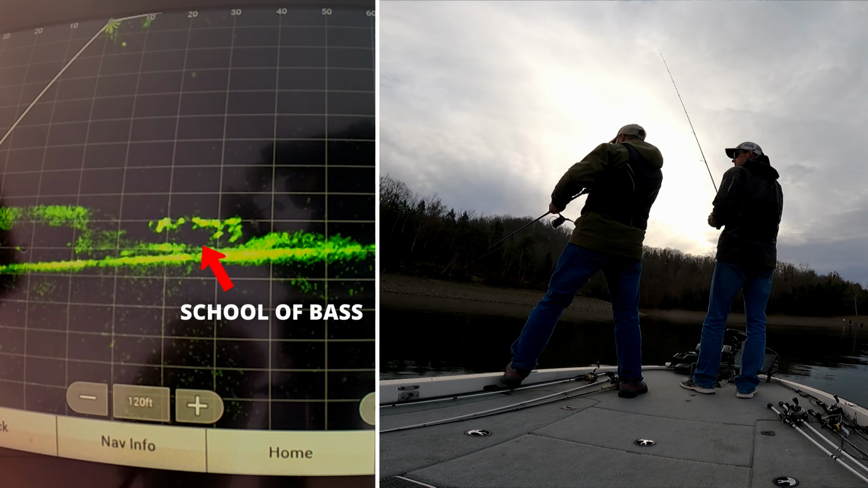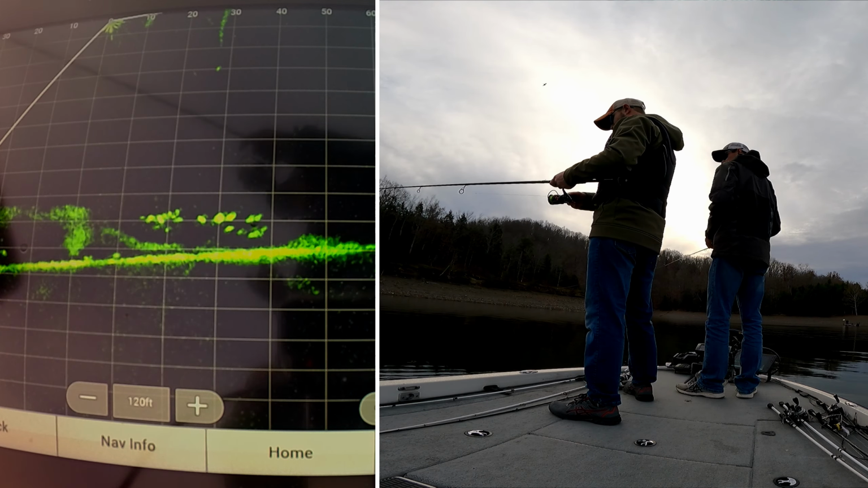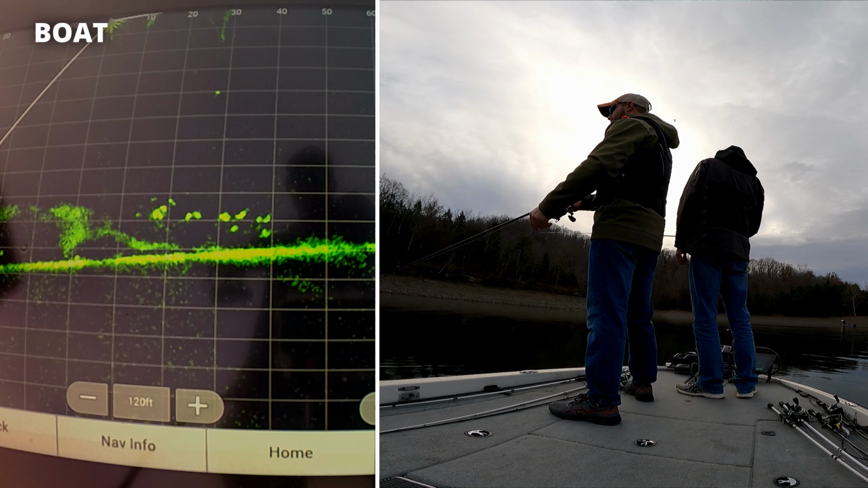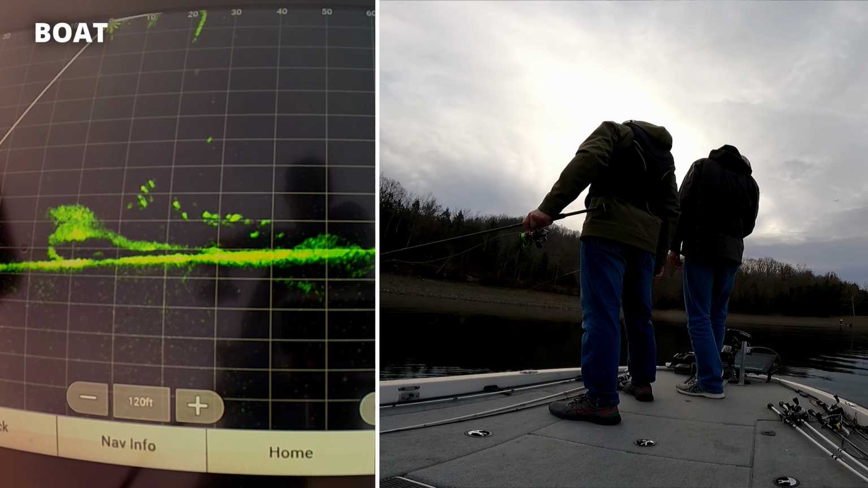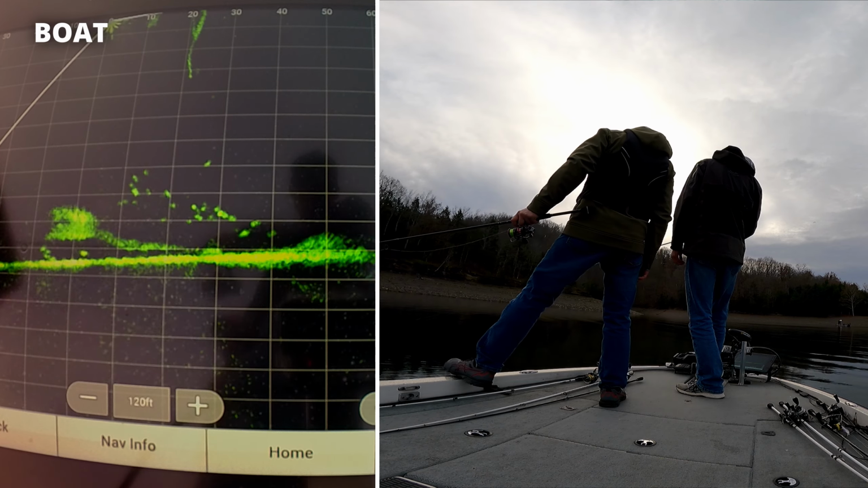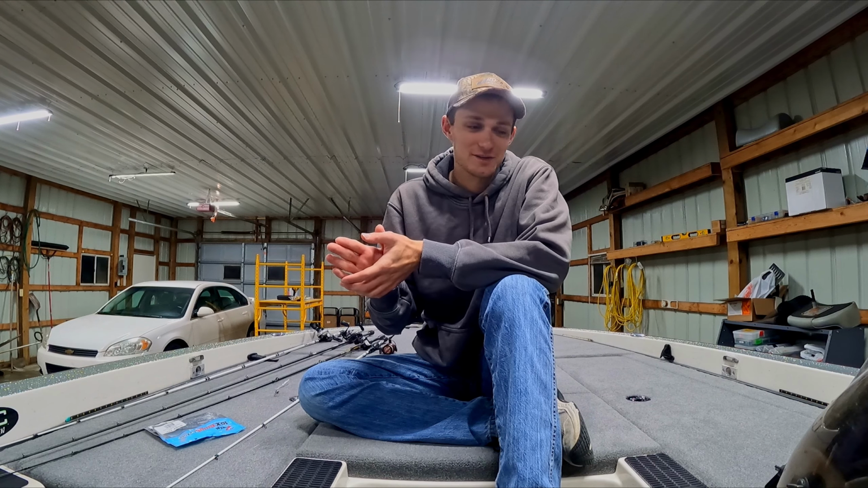The first thing is we got too close to these fish. All of a sudden you can see this school of fish start swimming towards the boat. That tells me that I got too close to them. Sometimes they'll swim towards the boat, sometimes they just swim away, but these fish know the boat's here. Luckily, there's just so many of them that it doesn't really matter right here.